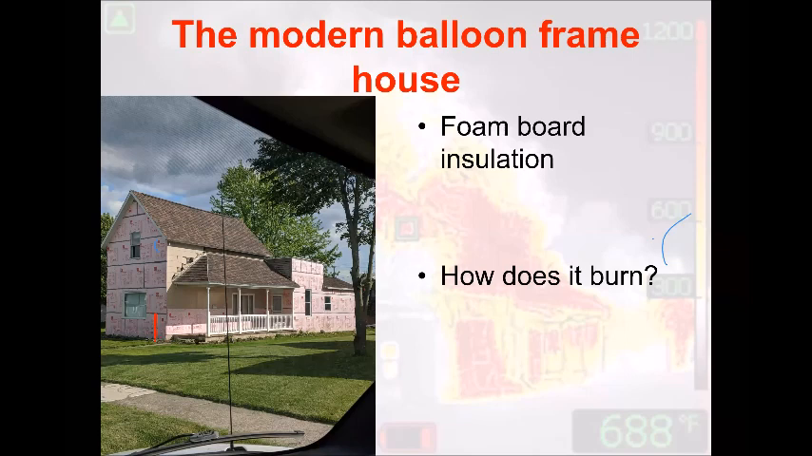And then a couple hours later, you have a rockin' attic fire because it shot up the wall and now it's blowing out both gables. Be mindful of these things. We call this the modern balloon frame today, because that fire travels so fast up the wall. We need to stop it from getting into the attic space.